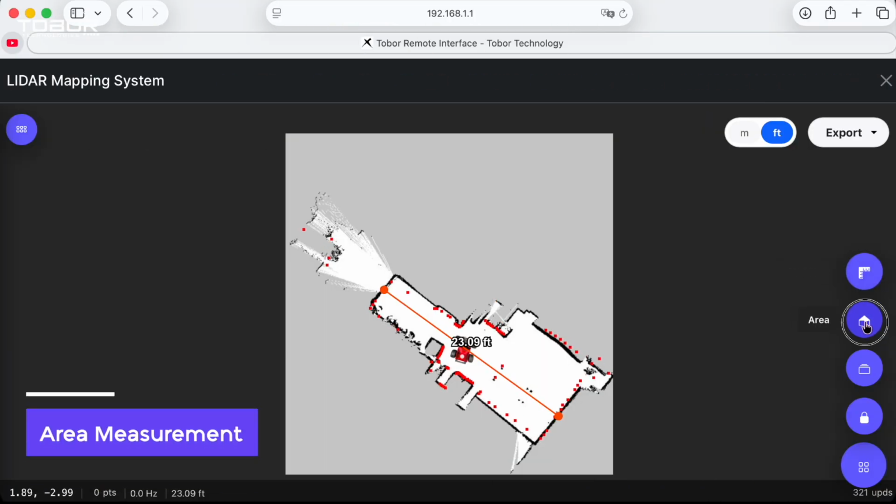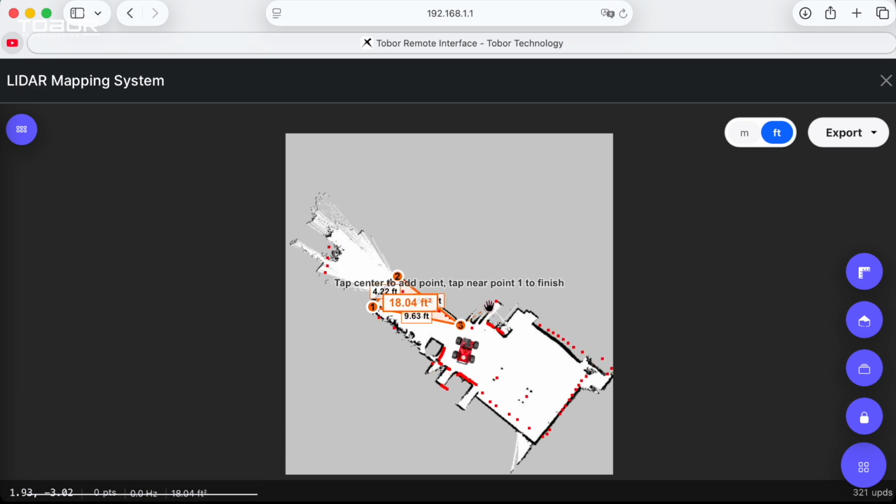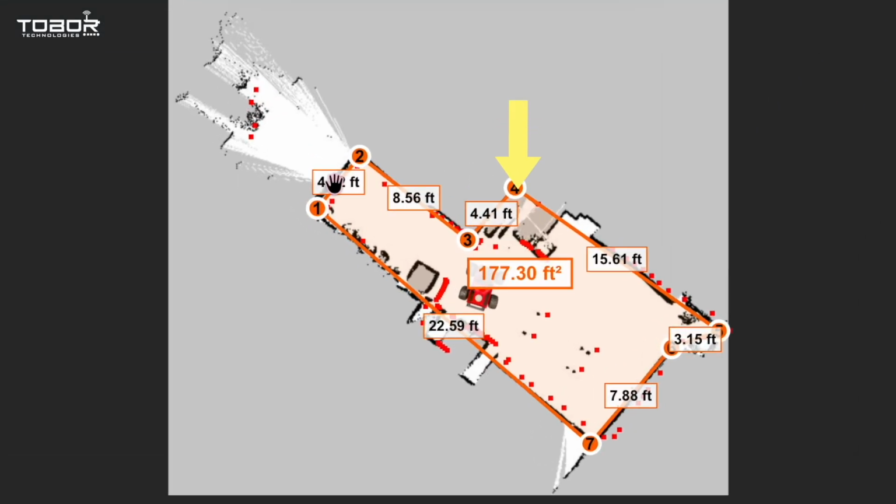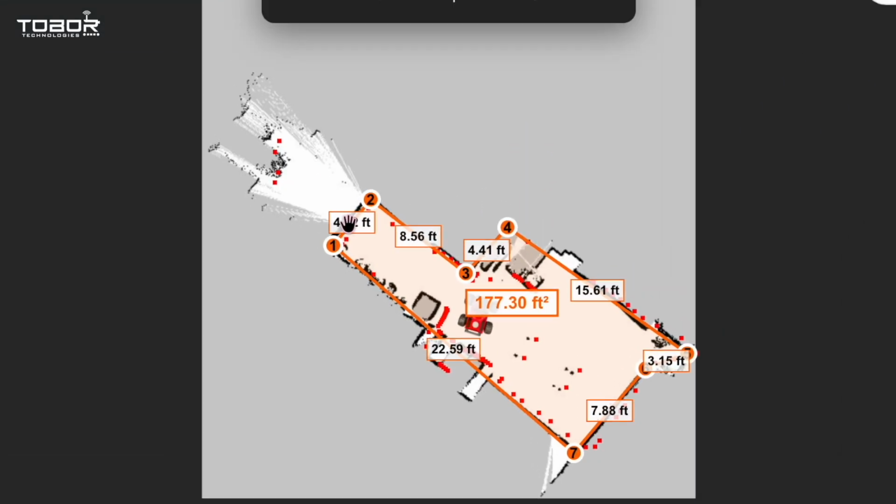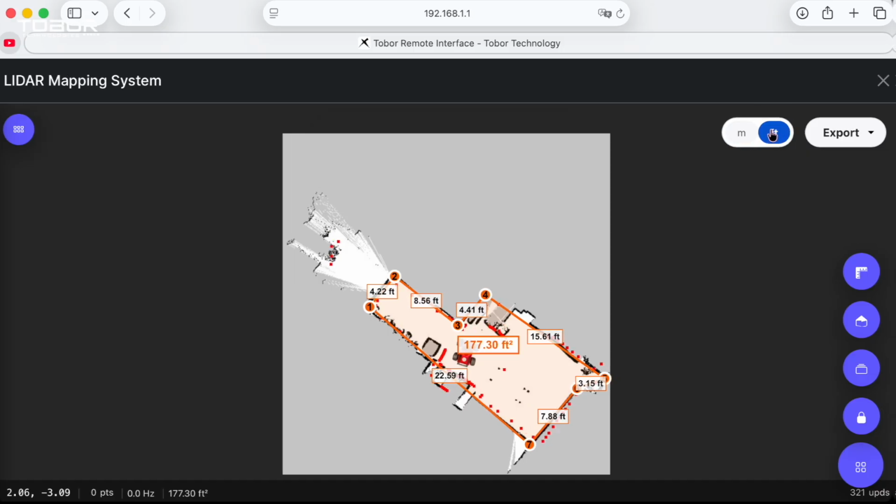Now for area measurement. To define the zone, click to plot points along the perimeter. We recommend marking the corners for accuracy. Close the shape by clicking back on your starting point. The total area will appear in the center, along with the length of each segment. As always, you can toggle measurement units to suit your needs.